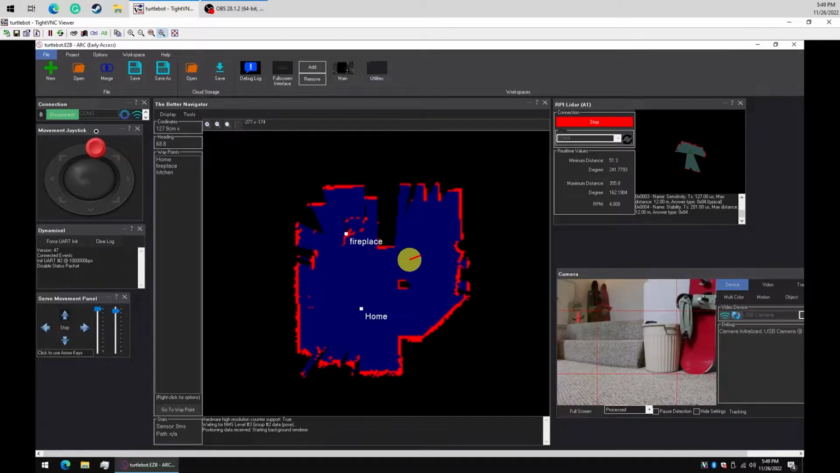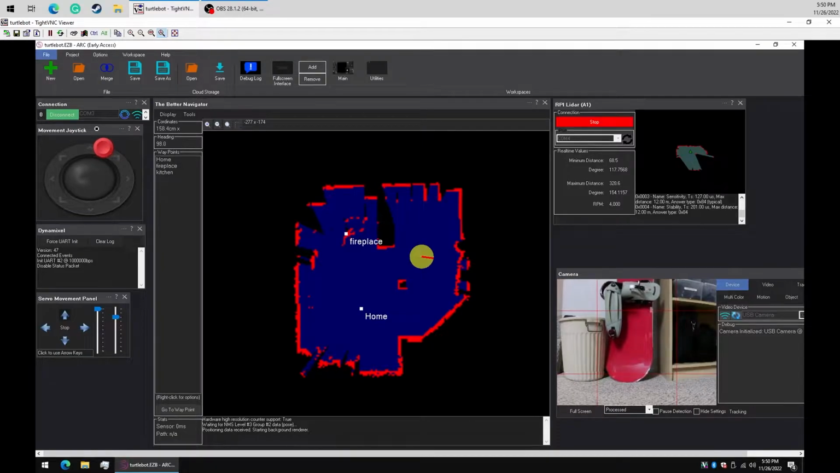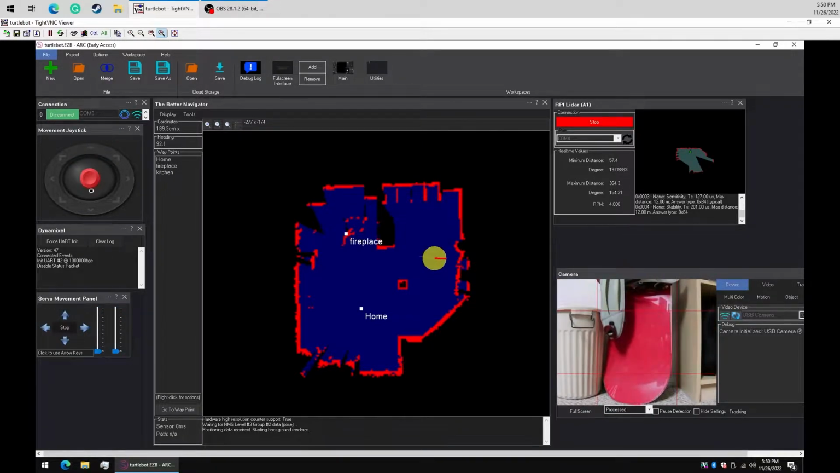Okay, so we're starting to get a good idea of the room, and you can see that the room is getting mapped out. And we're driving up to a snowboard here. Okay, so our home position is where we started, and I have a fireplace here. I guess that's because last time I ran this, I was probably at my cabin and playing with it.